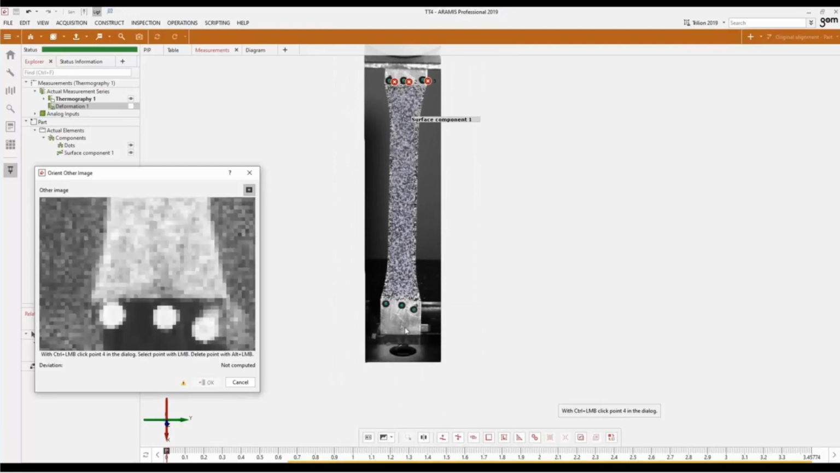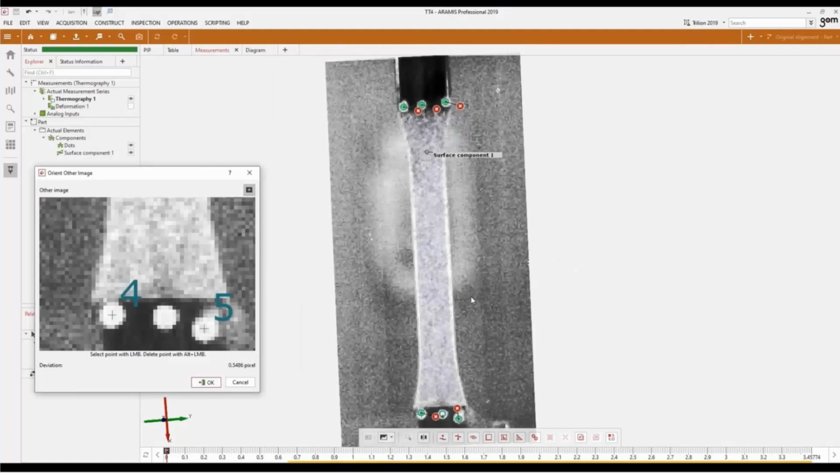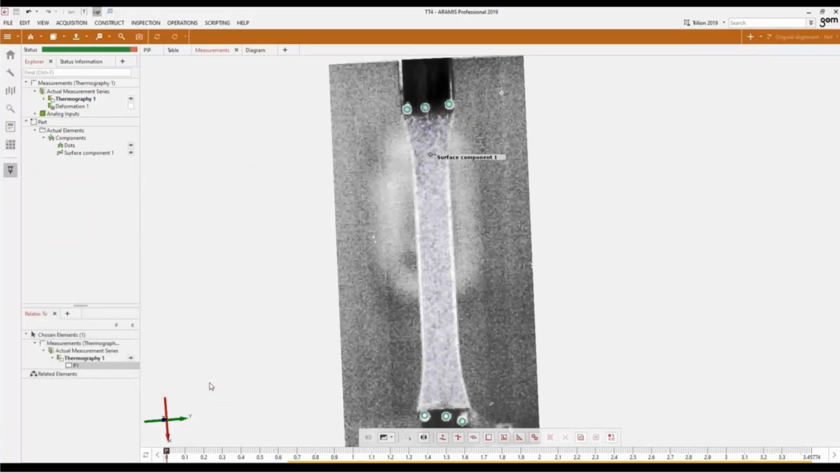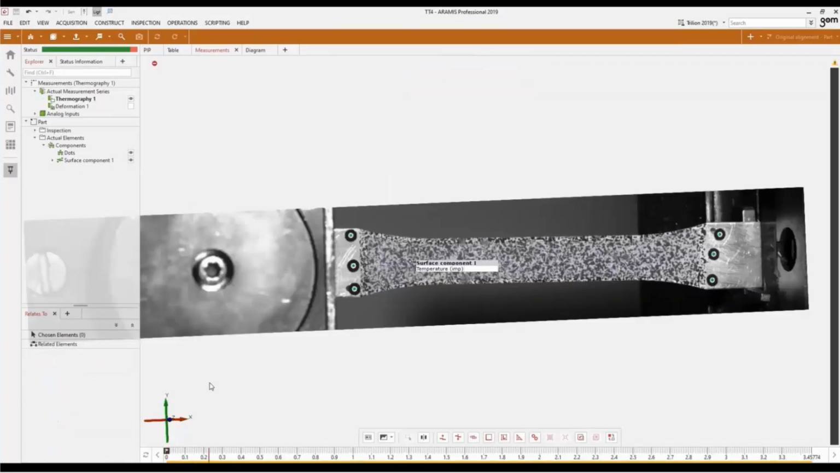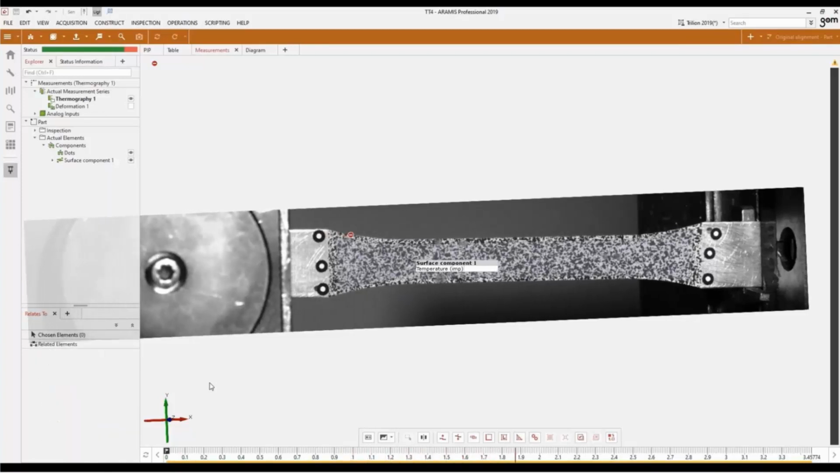So you can really see here how the dots light up like a Christmas tree in the Teleops software. So it makes it really easy to identify the two. Now, when the 5 points have been associated to each other, I then get a deviation of 0.5 pixels, which is great, and you can see the overlay of my mesh on top of the thermal image, which shows me how well it's aligned. And if I wanted to do a realignment, I can simply do that. Now it's matching the thermal image from that list that you saw for importing to all the images inside of the ARAMIS system.